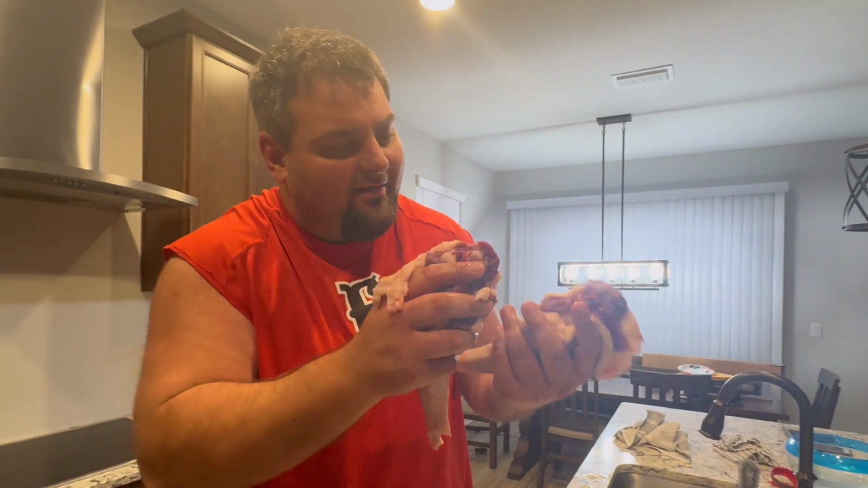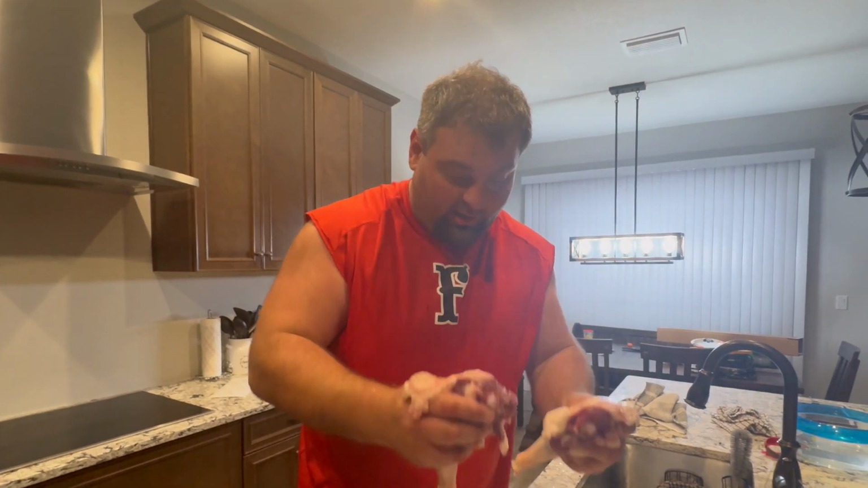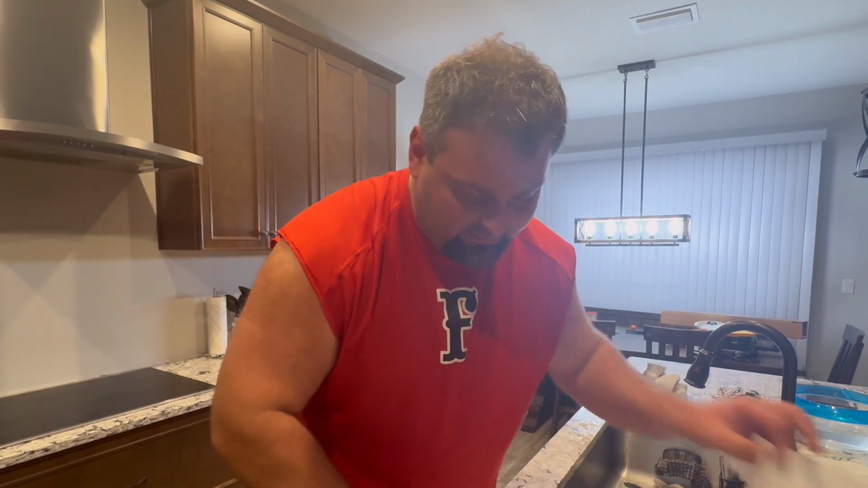Come on. All right, guys. Hey, y'all look right there. That coon had a half inch of fat on her. Big sow coon. So what we're gonna do, this meat's still quivering in my hands, kind of freaky. We're gonna put it right here on the counter. Amber's not very happy about this, but that's okay. Been mad before, she'll be mad again.